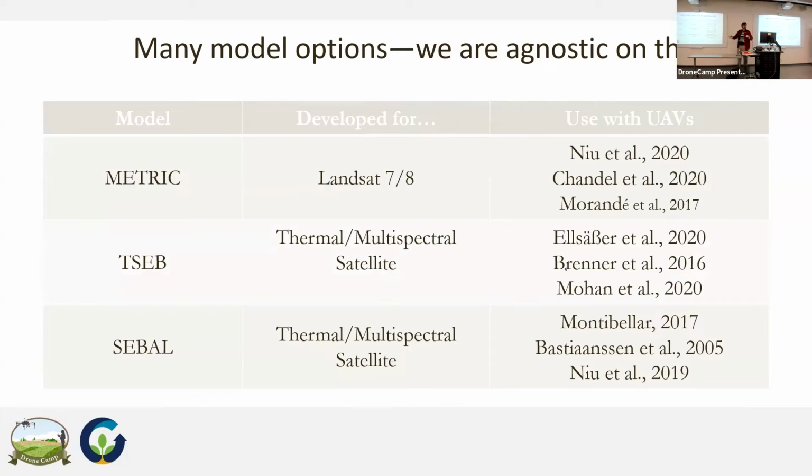Does anyone use any of these for mapping ET? Who maps ET out there? Makes sense. Is anyone interested in learning how to map ET? Yeah. Okay.